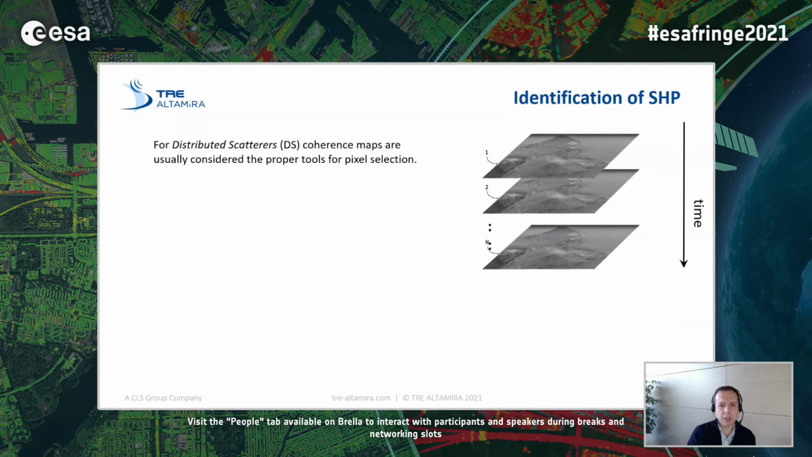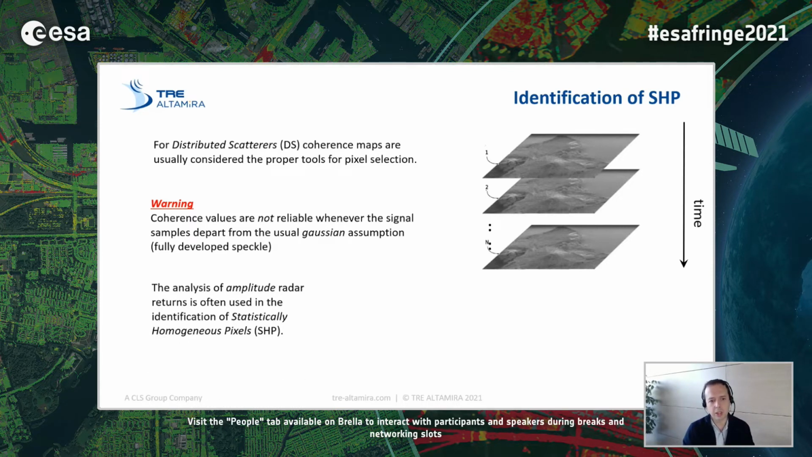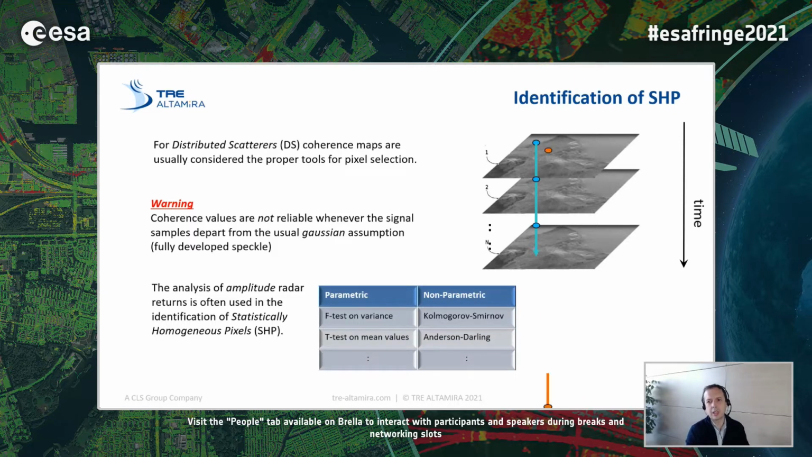For distributed scatterers, coherence maps are usually considered the proper tools for PS selection. And again, we should really stress the importance of selecting the right statistical population to then estimate coherence values. And you remember that when we introduced SqueeSAR, we pointed the attention on the importance of selecting statistically homogeneous pixels before running any estimation of the coherence to come up with the coherence matrix.